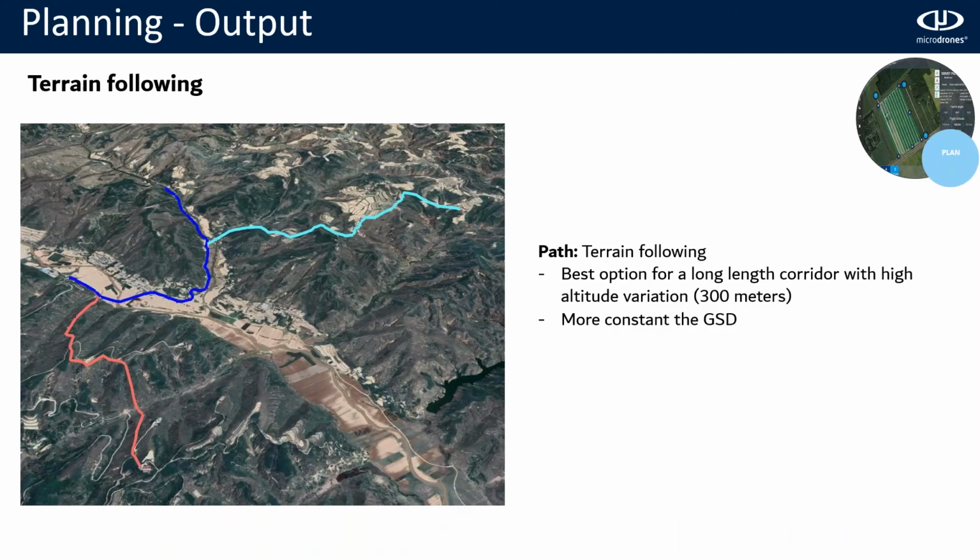The next part is terrain following. In this case, this option is the only way to survey a mountain area with a high altitude variation, which for our project is around 300 meters. This means that with constant height, this project wouldn't be possible or would suffer a lot, especially since we also want to keep the GSD constant. That's why terrain following is essential for this project.